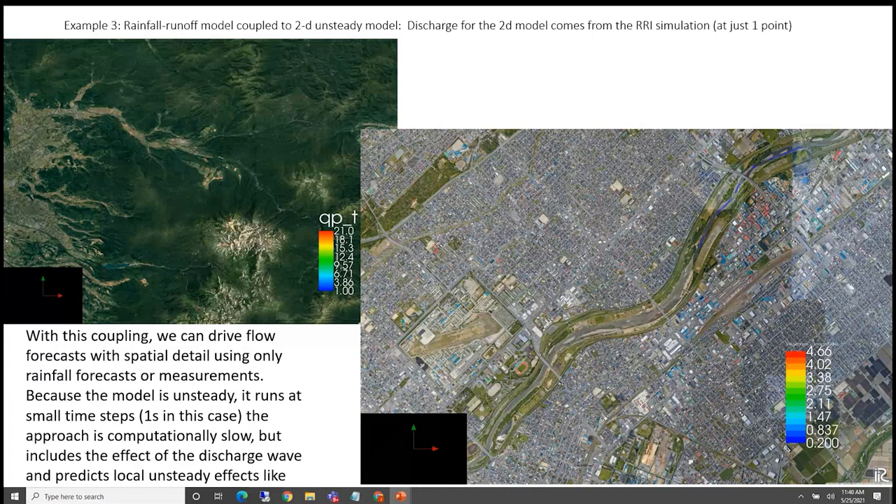But that same general approach can be used across any kind of physics, including habitat models, fish swimming models, anything you can come up with that's written in Fortran, C++, or Python. You can couple them together within the iRIC, it's called the iRIC-MI framework, in order to have this coupled model capability.